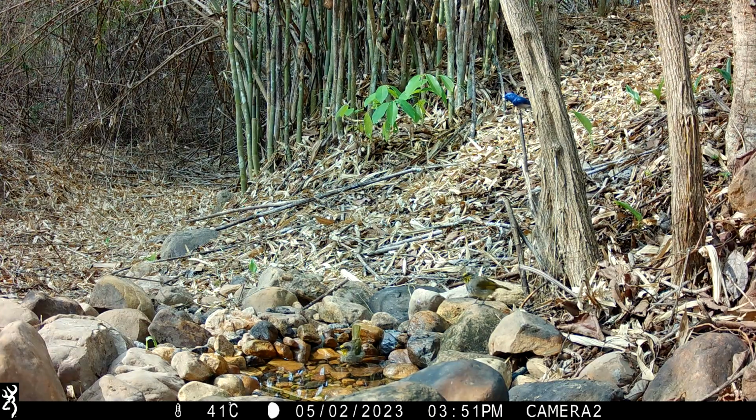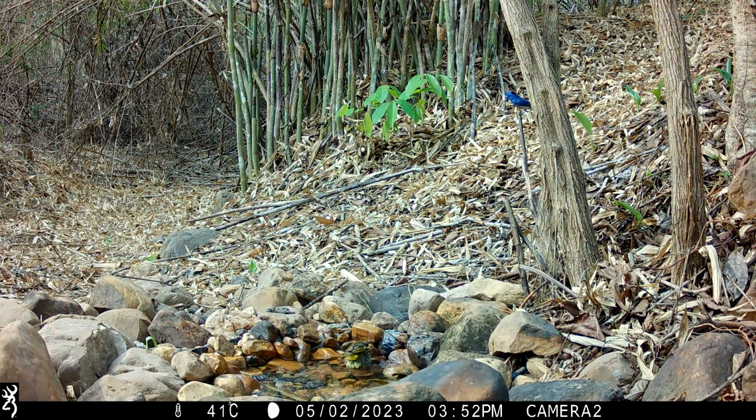And a black-naped monarch there, perched on the branch, ready to dive bomb the water. It won't stand in the water as these bulbuls are, and so with the bulbul in the way, it won't be able to get in for a bath just yet. And actually this has made me realize I need to make this pool somewhat bigger.